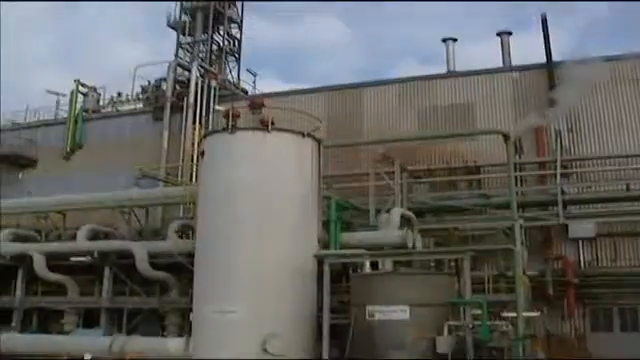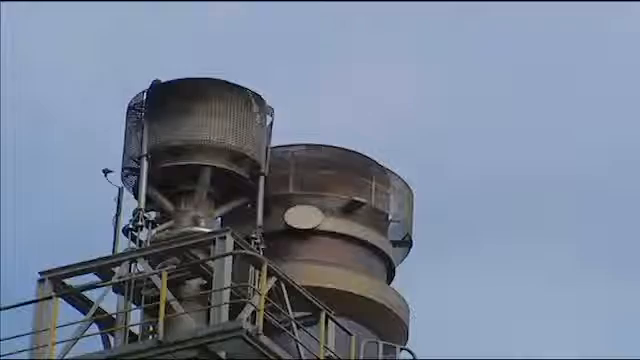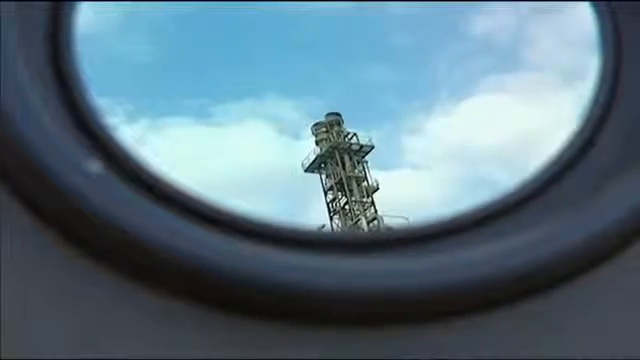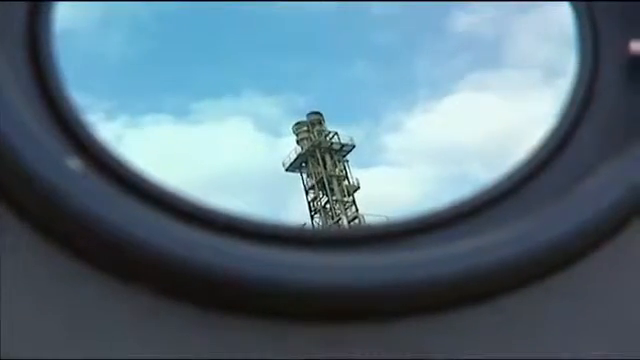During certain production processes, gases are generated which are burned off in flares. The flames generated can be invisible to the human eye. It's important to be sure that the flare is burning, otherwise harmful gases might enter the atmosphere. Thermal imaging can easily see if the flare is burning or not.